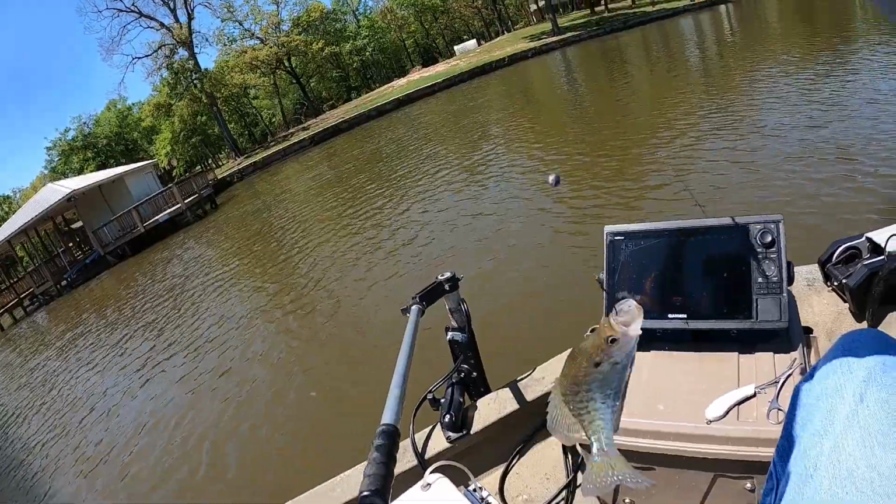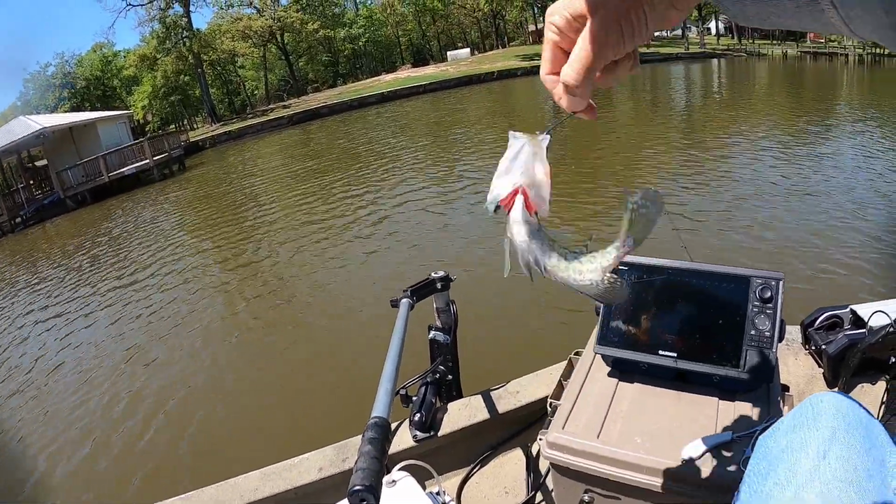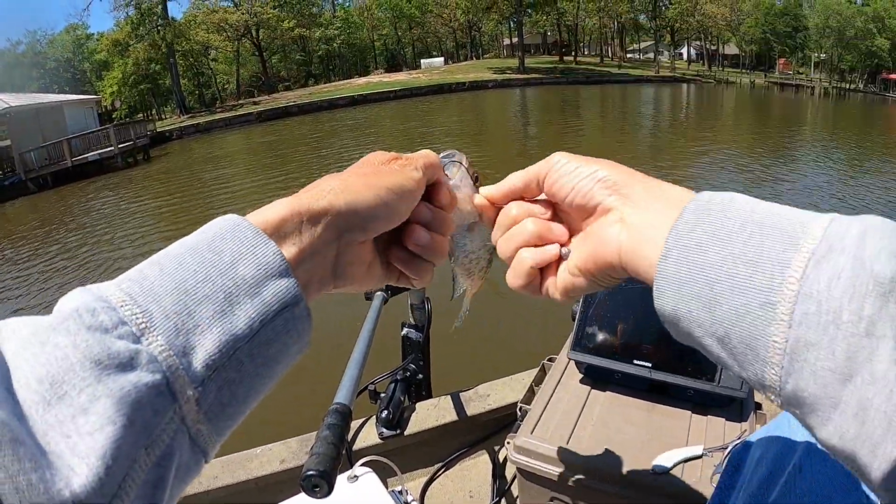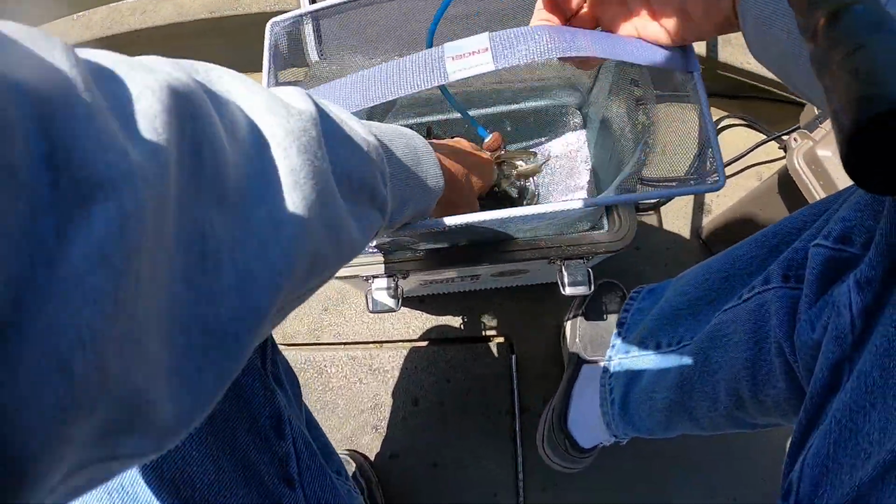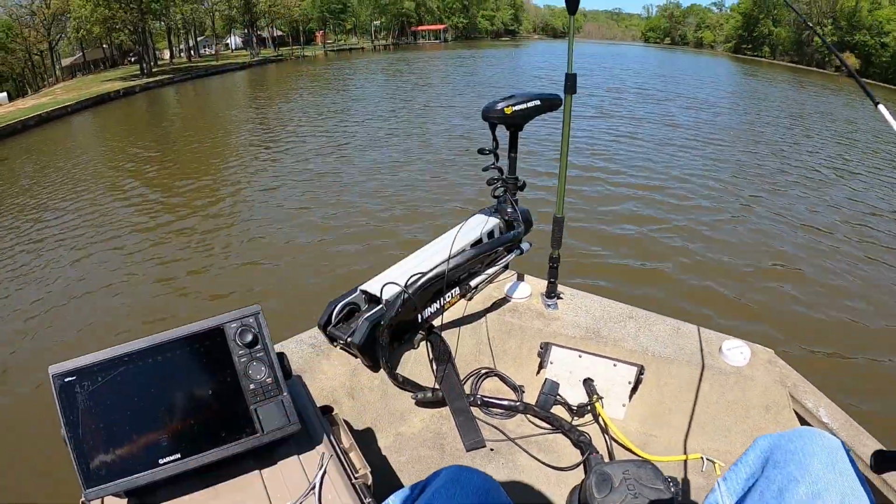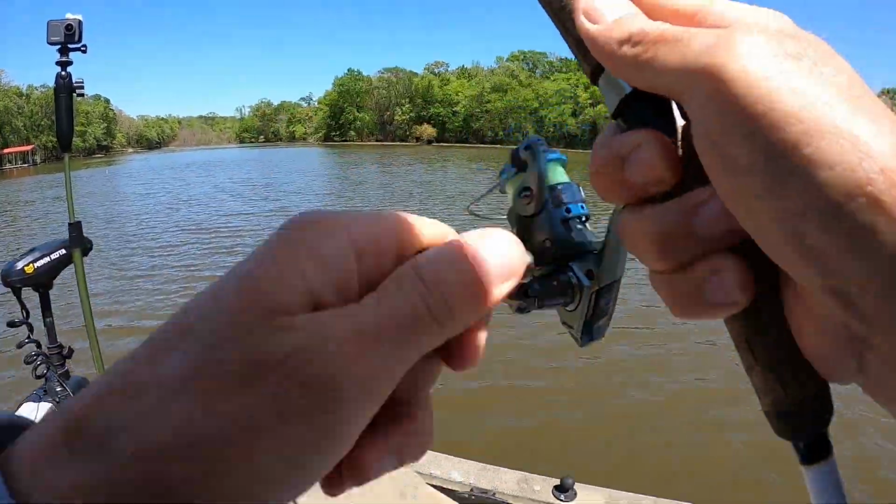He finally got it out of there. Wasn't a very big one, but we'll take him anyways. He's fun. There he is. Had my head turned and looked down and it's gone.